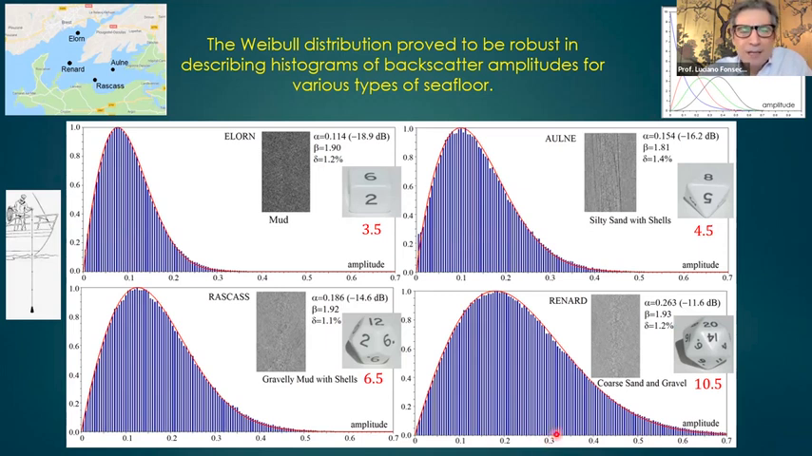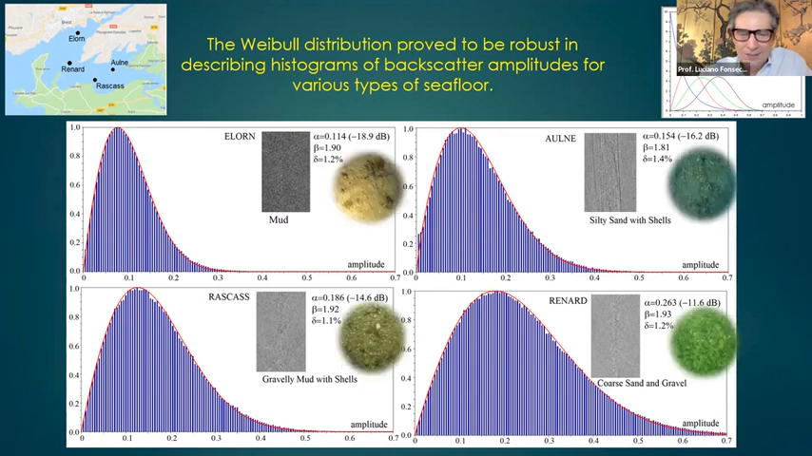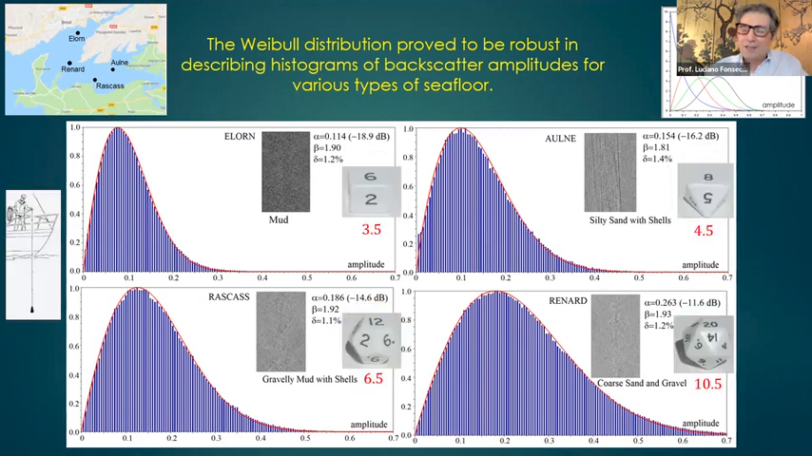I'll just come back here. So before going on, I would like to say some words about backscatter. I want you guys to regard backscatter as a random variable. So I will make a contrast between bathymetry and backscatter. Bathymetry is very deterministic, and backscatter is a random variable.